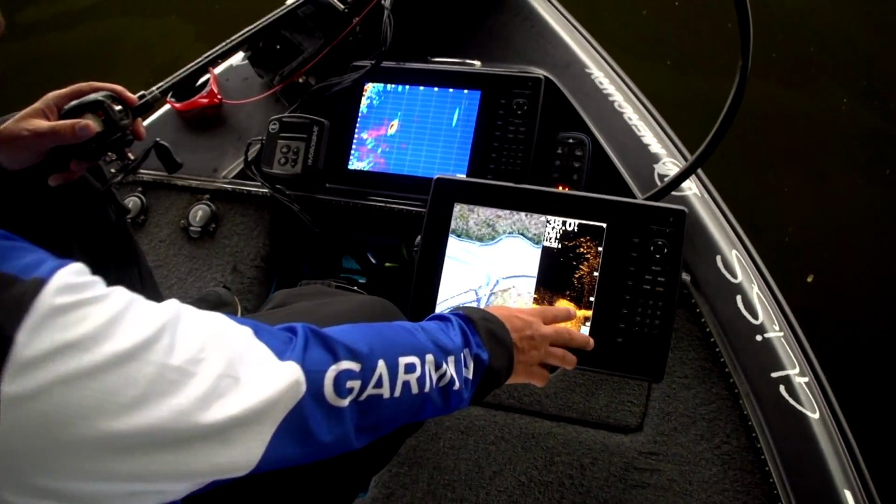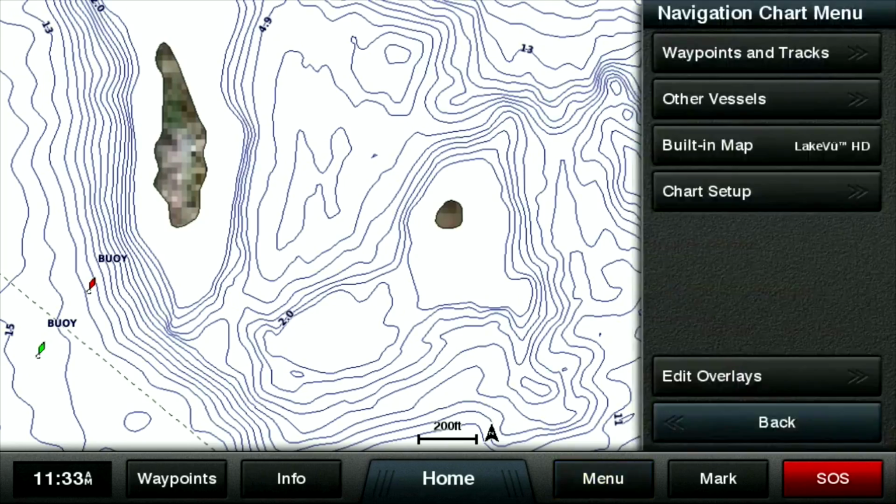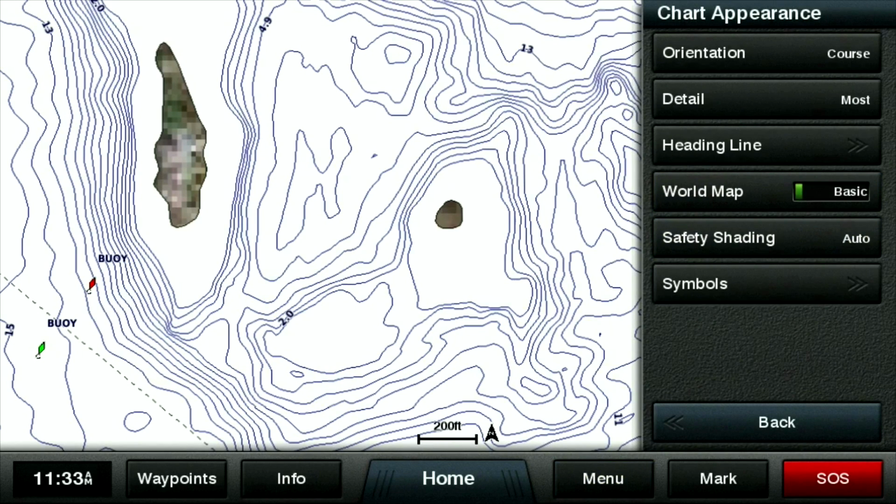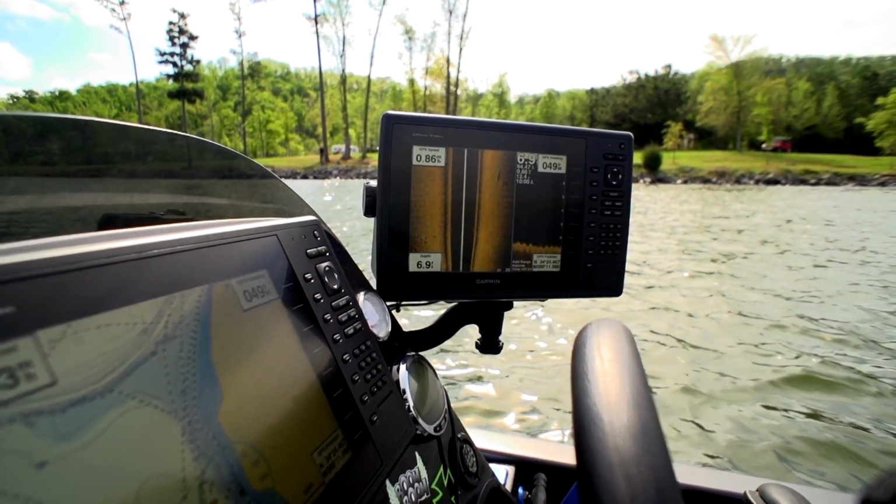Everything is so intuitive. So the last thing you want to do is break out a manual or your cell phone and try to look up how to do something. It's menu driven, whether it be the Echomaps or buttons or touch screen. You just go through the menu, pick what you want to do, and scroll right through it. It's so easy, and that's Garmin's thing, the power of simple.